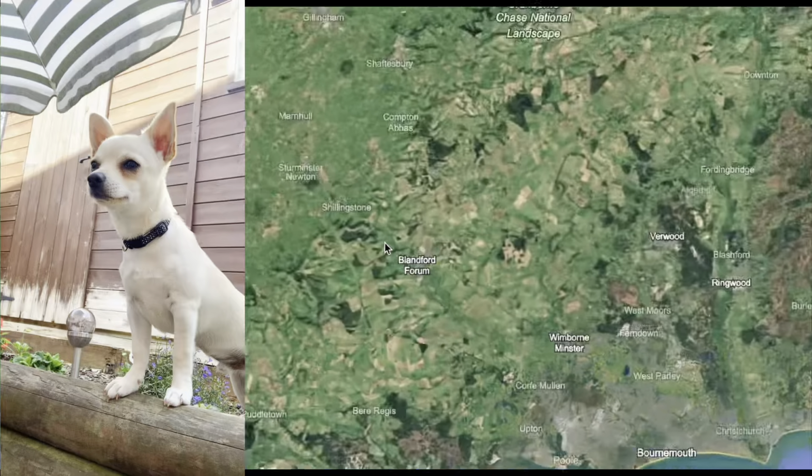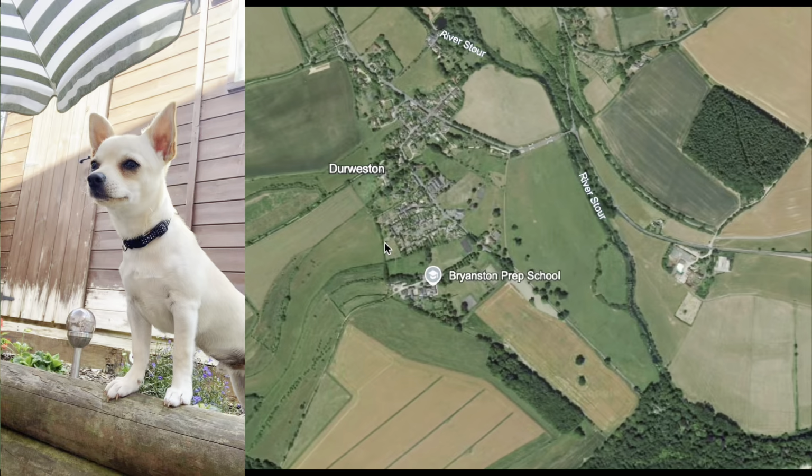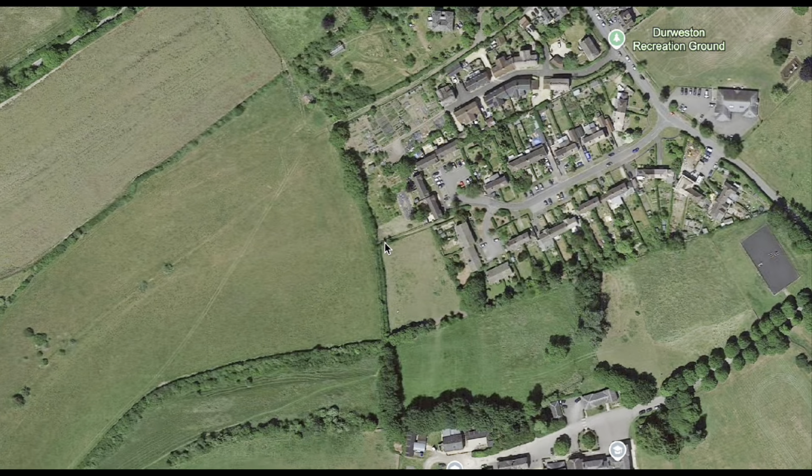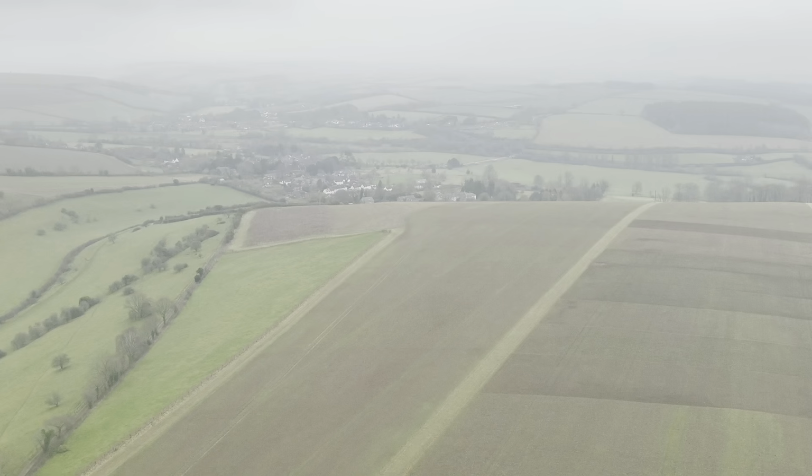So Marley went missing from a small village in Blandford in Dorset called the Western. He went out of the house, we believe, when the bins went out. He snuck out. He then tracked down and came out this track and into these open fields. From here, we believe he travelled up here under the gate.